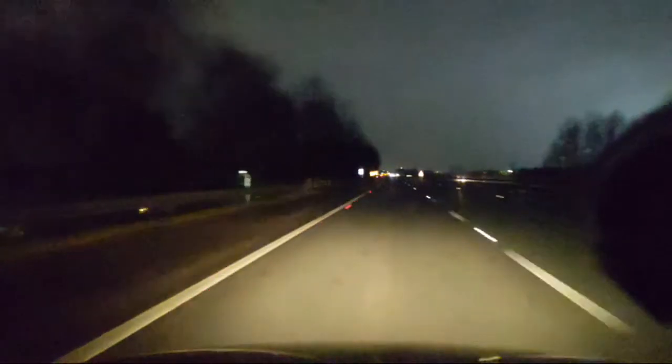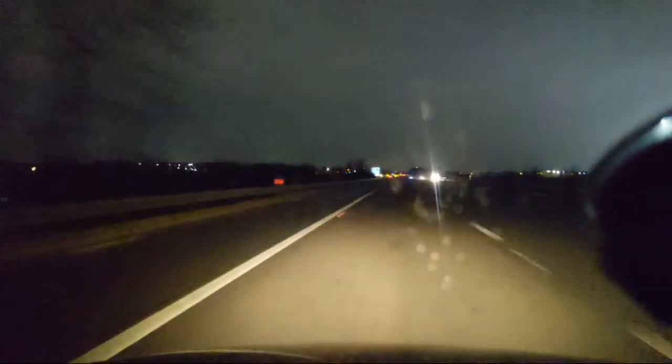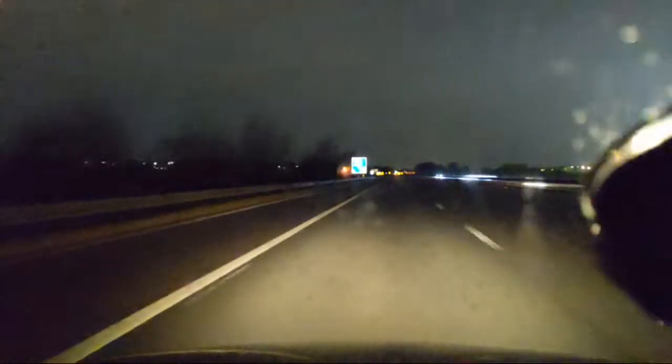That car just overtook us, just overtook the lorry. There's nothing between me and the lorry. The lorry is miles behind me, and it's still stuck in the middle lane with another car behind it, which I hope is the police, to be fair. Still in the middle lane.